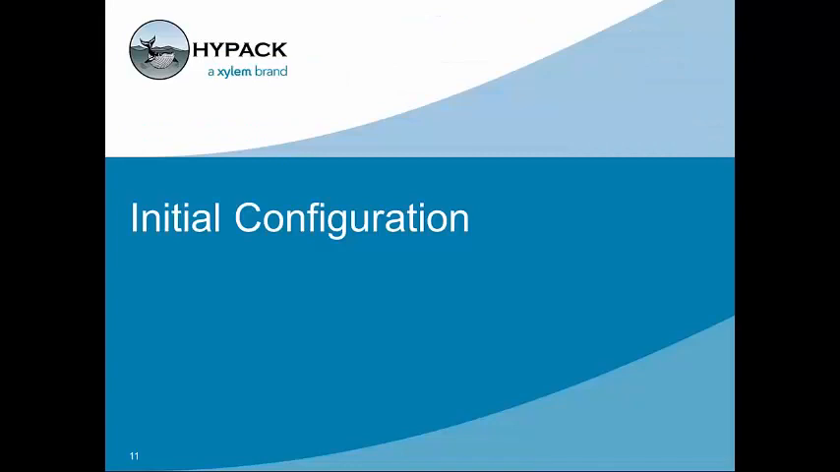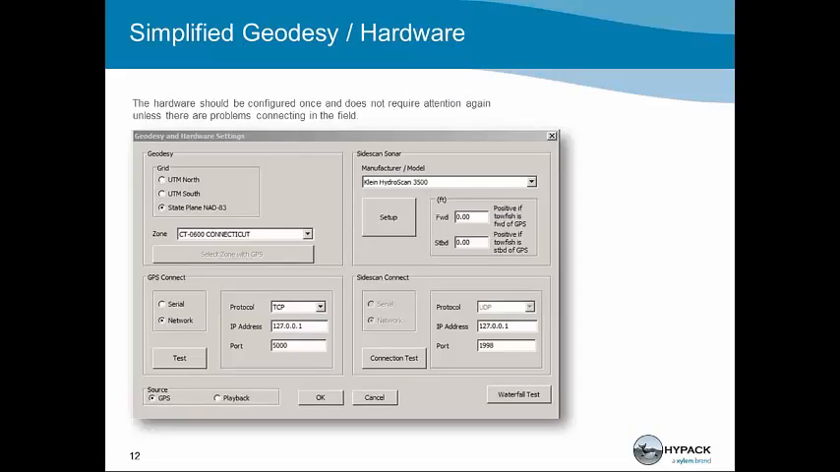We're going to discuss the initial configuration of the software. We've tried to simplify this so that it's only done one time so that it carries through all of your incidents. Most search teams are going to have one set of equipment installed on one boat, and that system is going to be used over and over. By doing this configuration one time, we're going to be able to configure what hardware we're using, which geodesy we're in, and reuse that over and over.